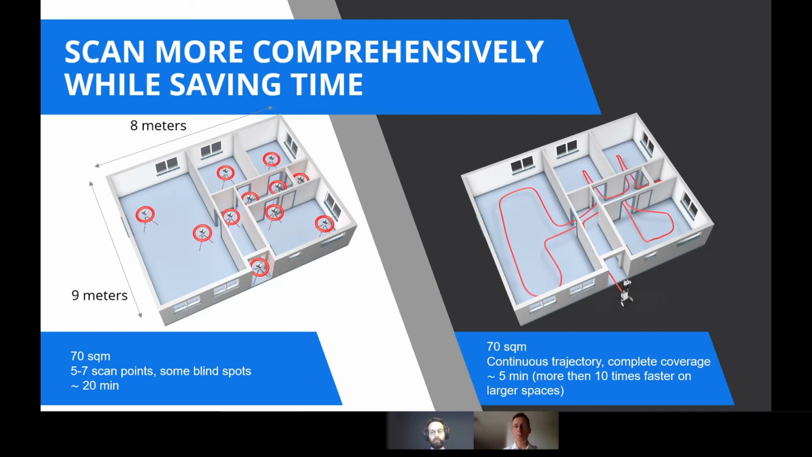Whereas, let's turn now to the right-hand side of the screen, if you are to scan the same type of environment with a mobile device, you don't need to stop anywhere. You're just browsing through the facility and capturing the 3D data in a continuous manner, and therefore you can scan this in much shorter times. In this example, we evaluate that instead of 20 minutes, you could scan that in 5 minutes. This is just an example, but it's not untypical to have gains of a factor of 4, 5, sometimes 10, or even 20 in the most complex environments.